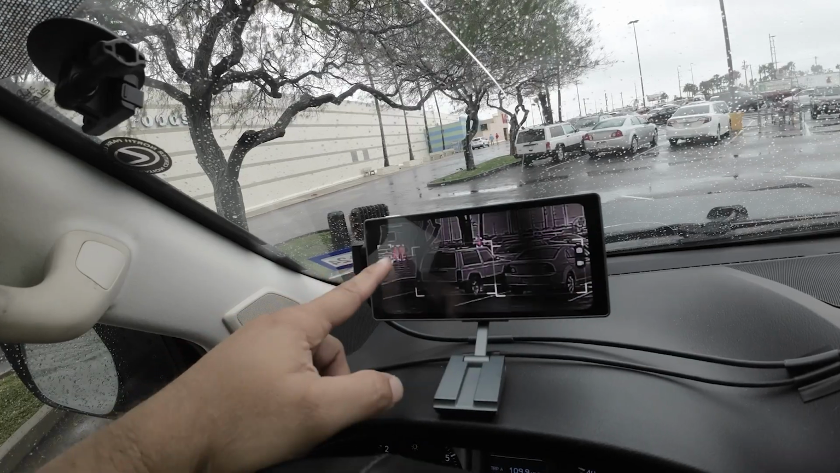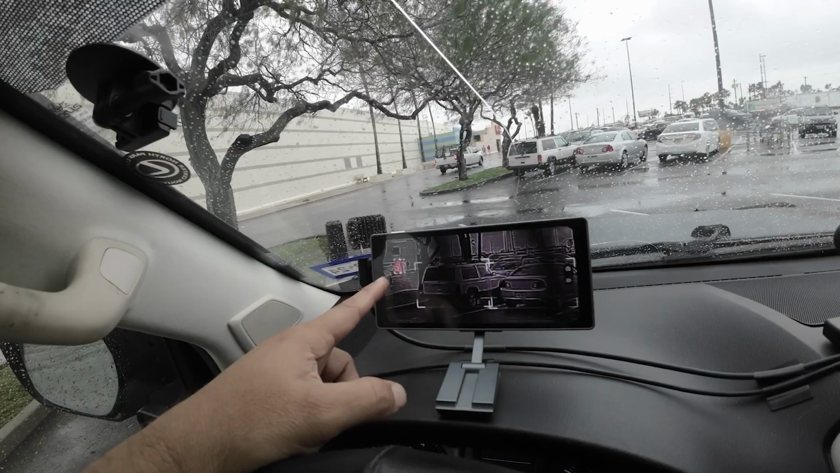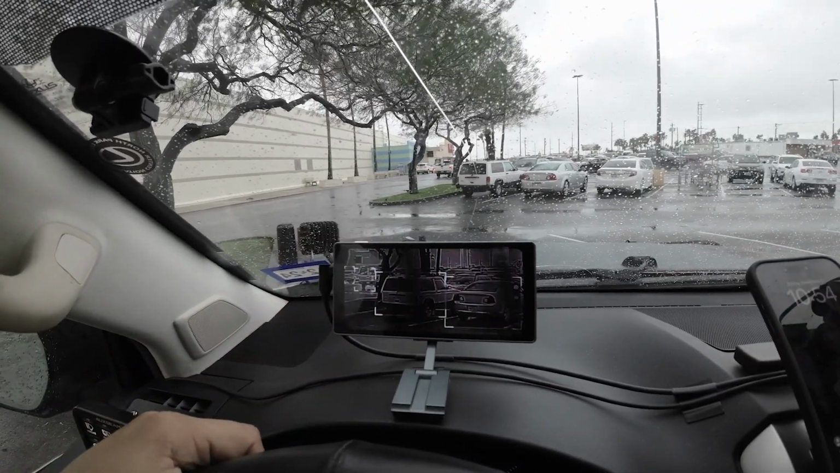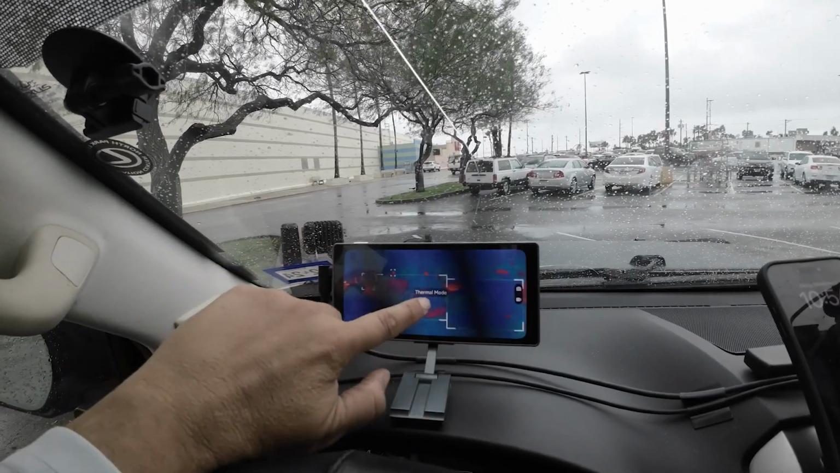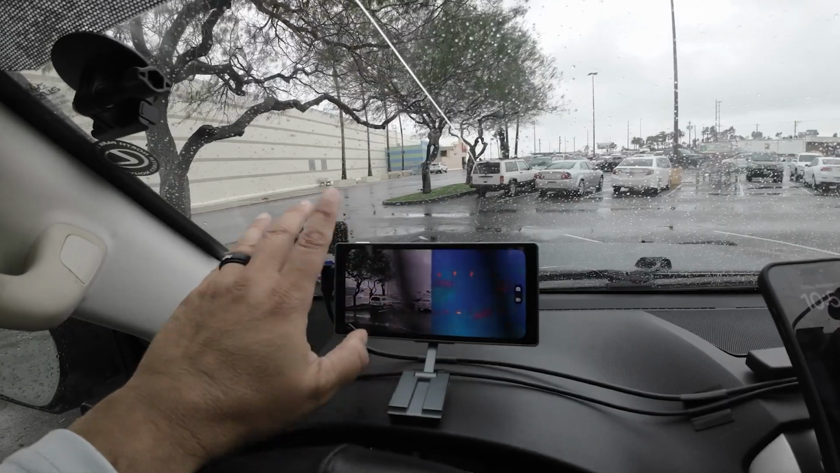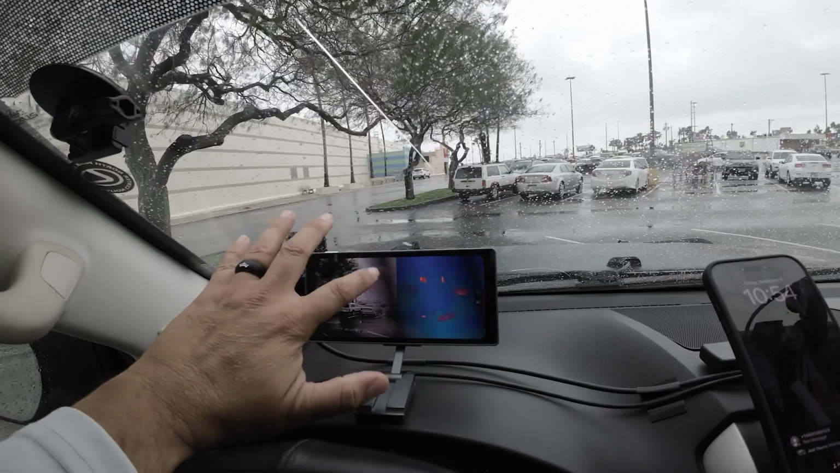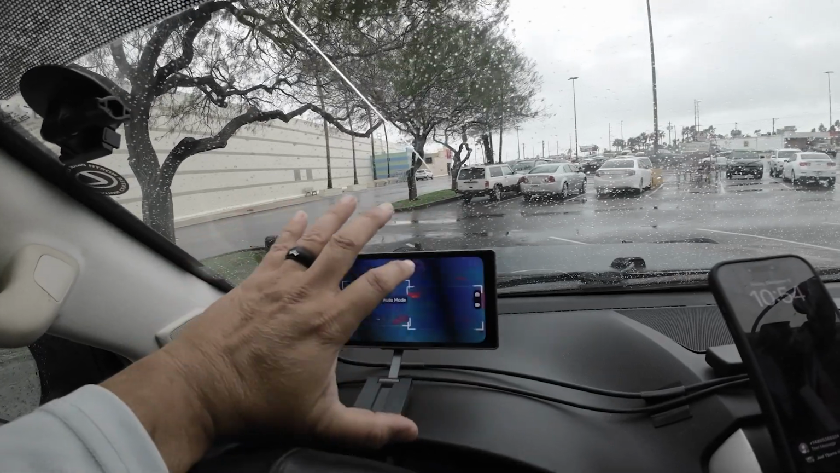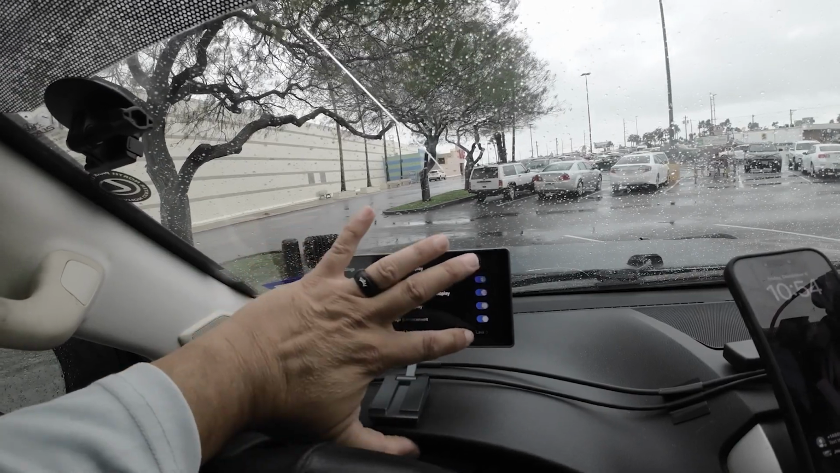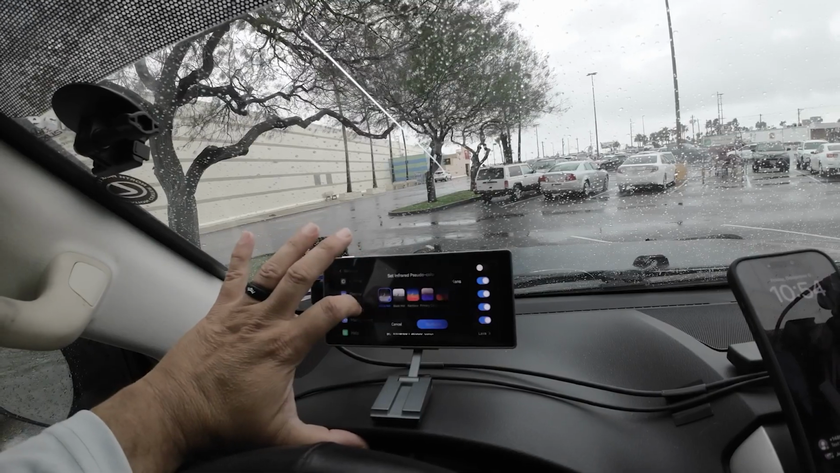Let's see how it looks. You see all those people going by way out there, and it's able to get them as well. Very interesting the way it works. Up to 300 yards, guys, up to 300 yards. That's where it can capture these images. And so, yeah, very interesting the way it works. I am going to go back to my preferred way of looking at things, which is the white hot, okay?